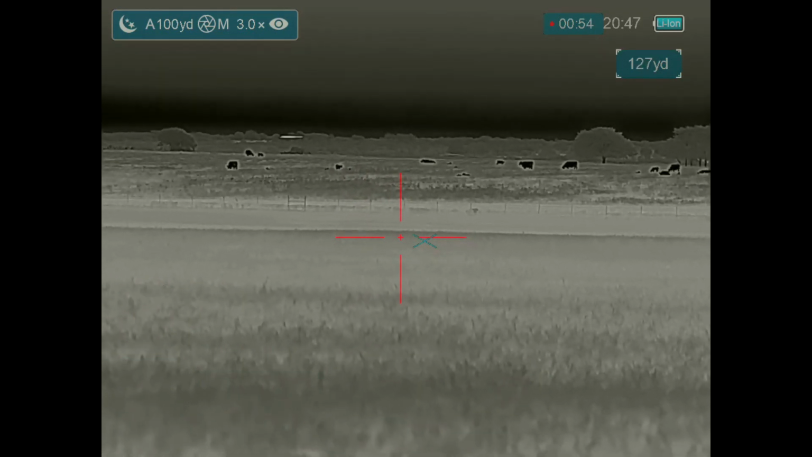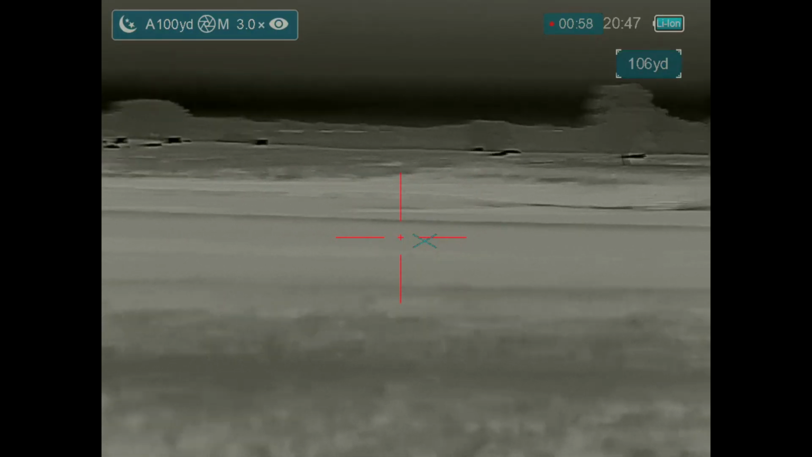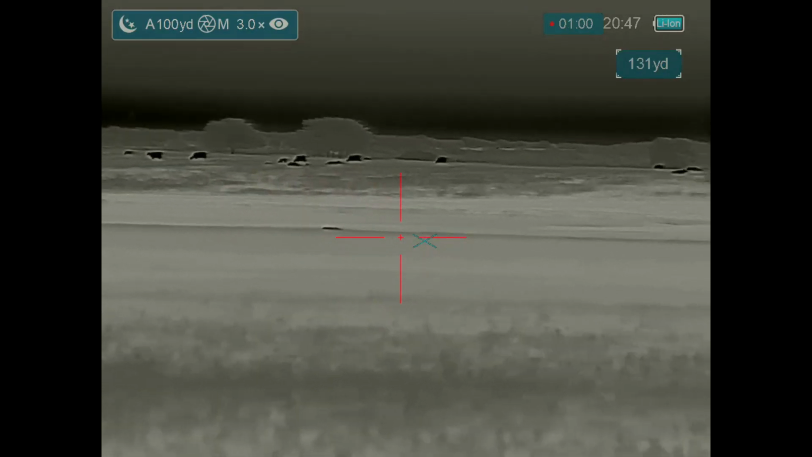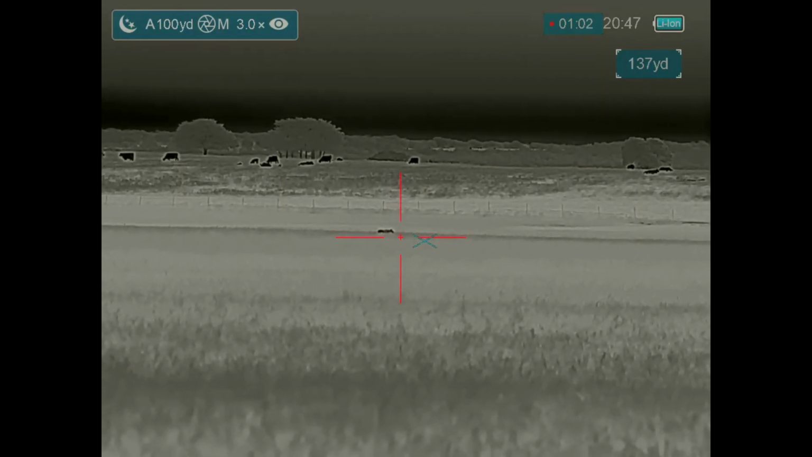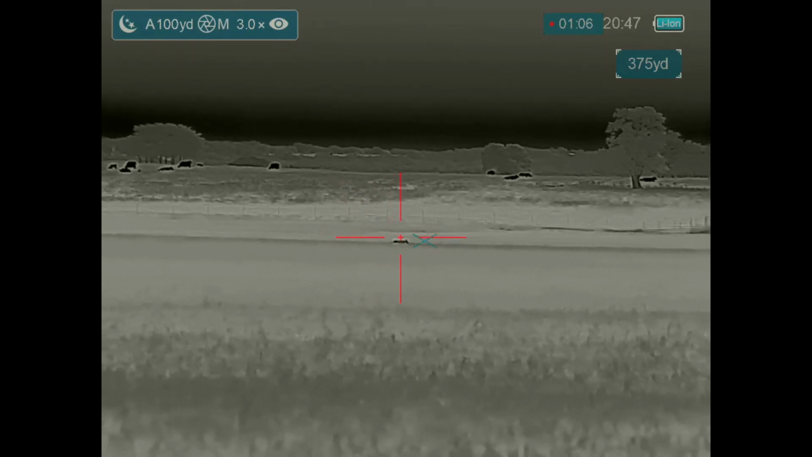So the wind isn't a problem at this point until the coyote moves a little further off to the right, and he will cross downwind of us. I don't know that that will matter as far away as he is. And he is just not that impressed with the lip squeaking.